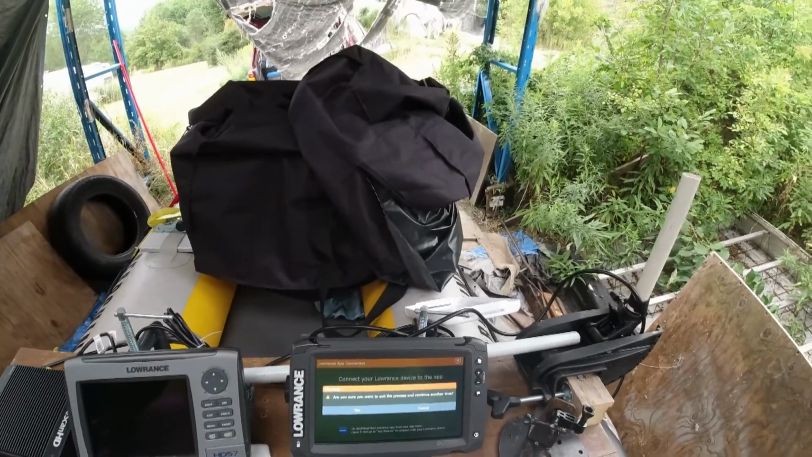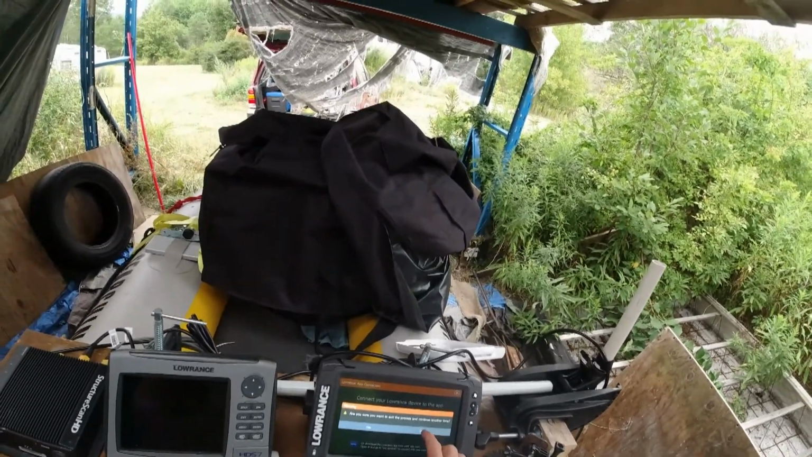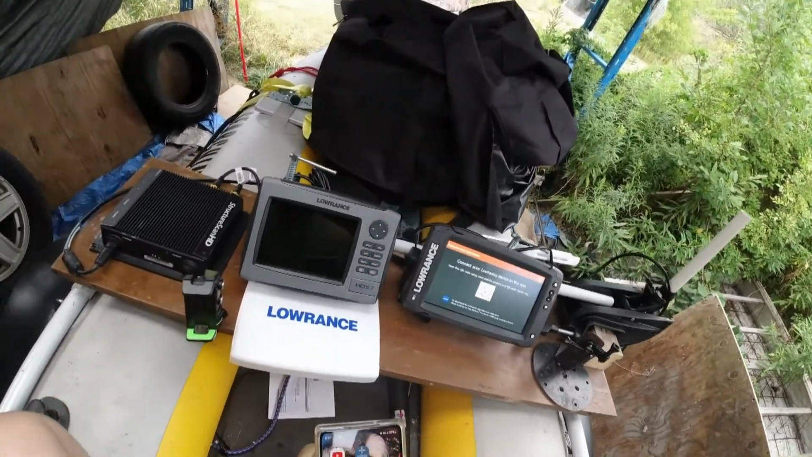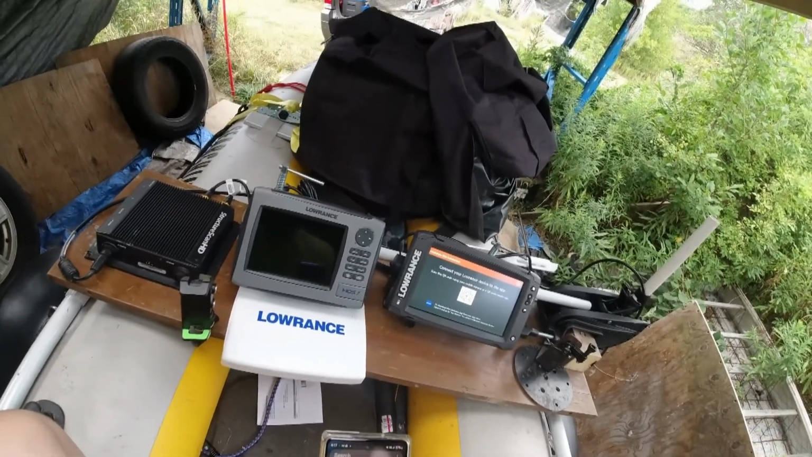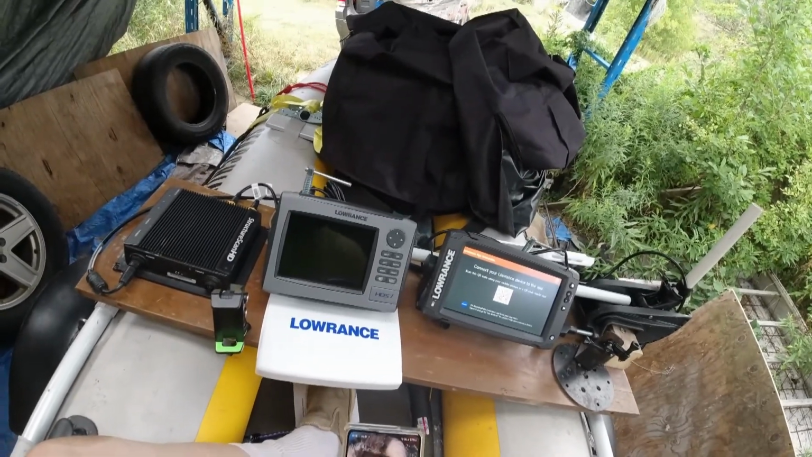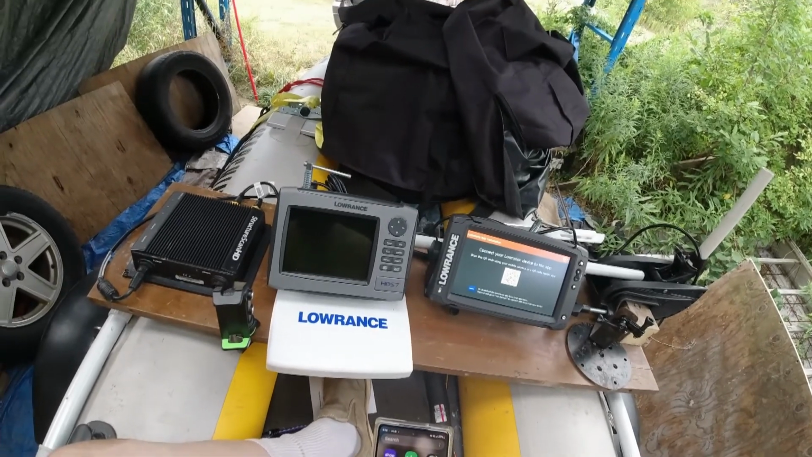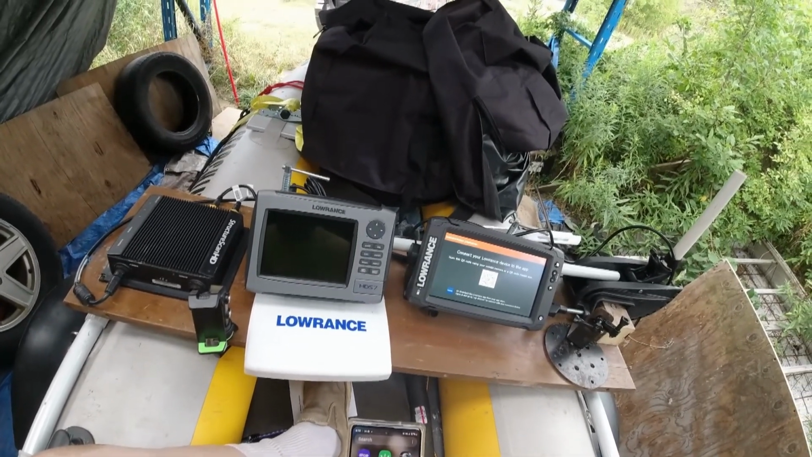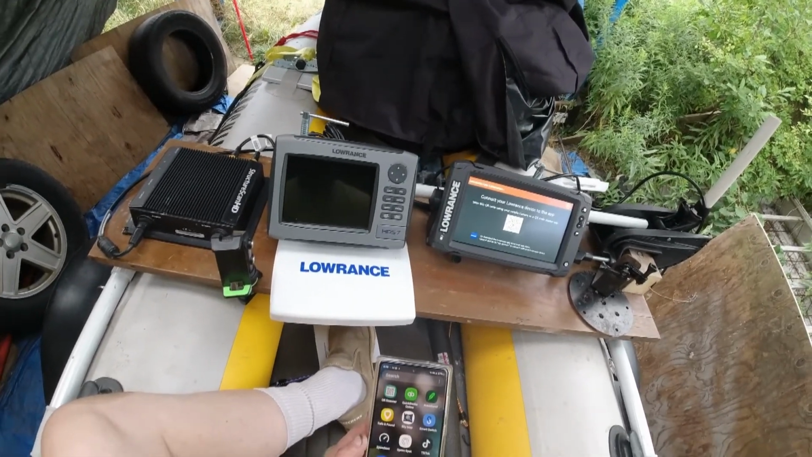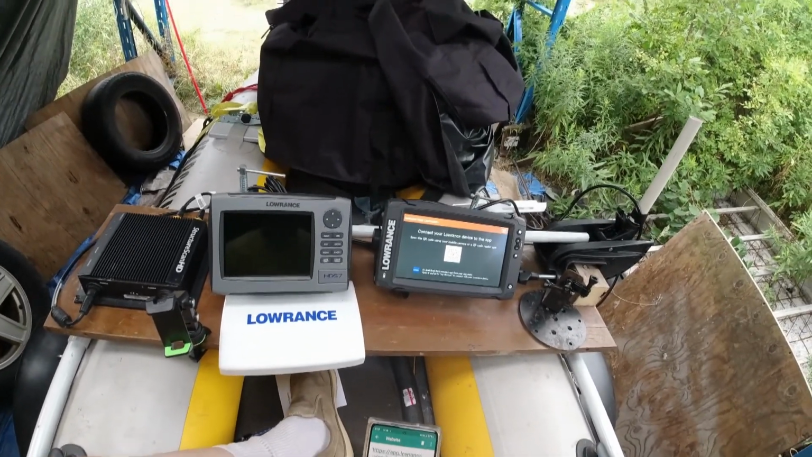Are you sure you want to exit the process and continue at another time? Lowrance app connection. I really need that. Let's try it again.